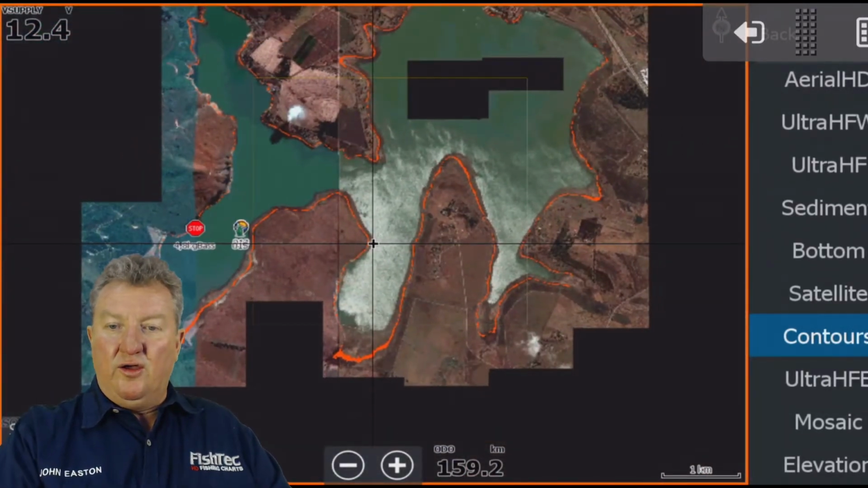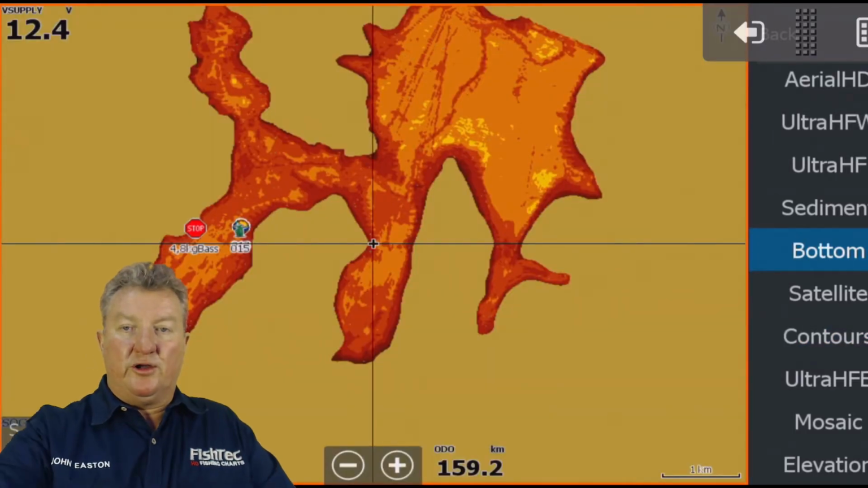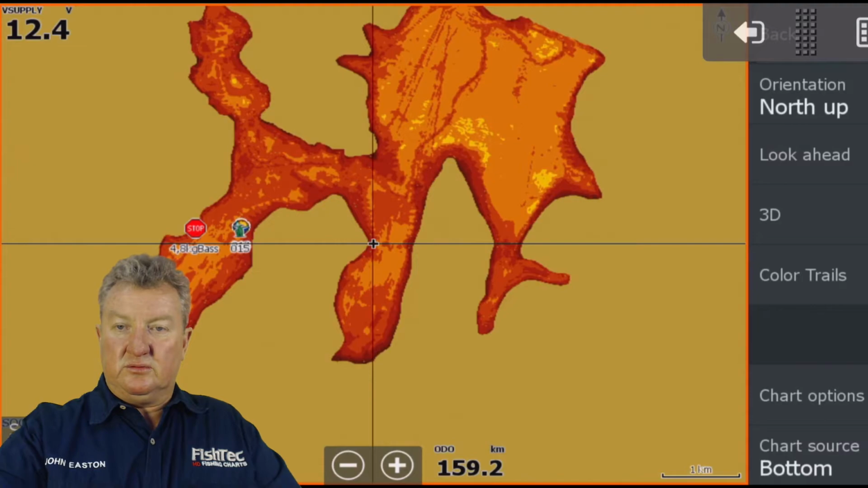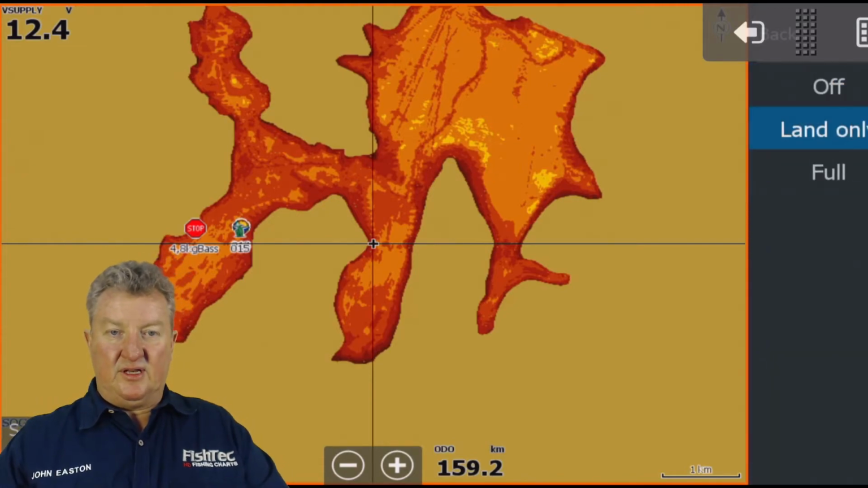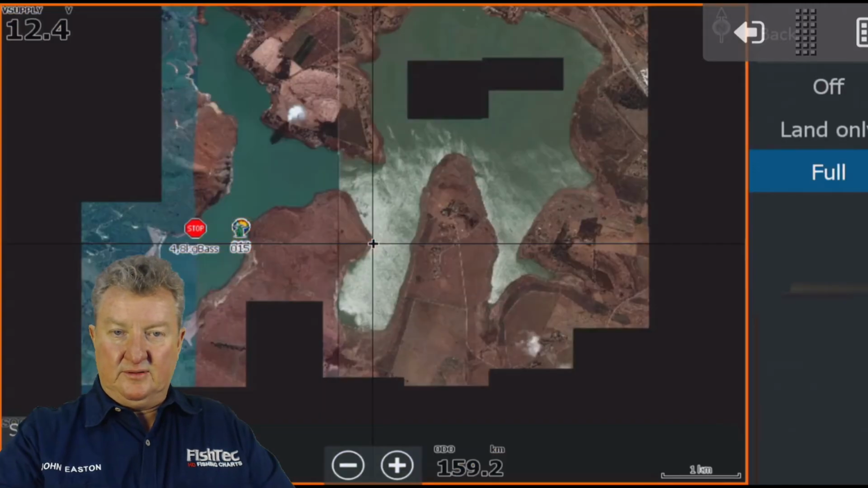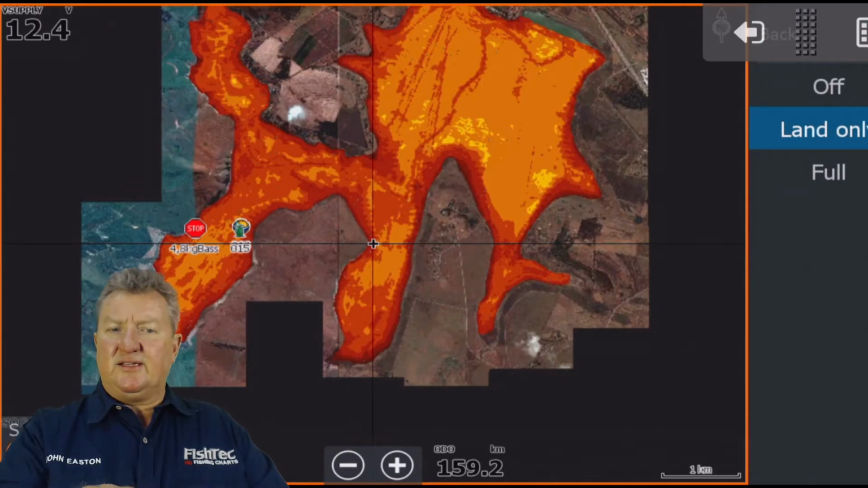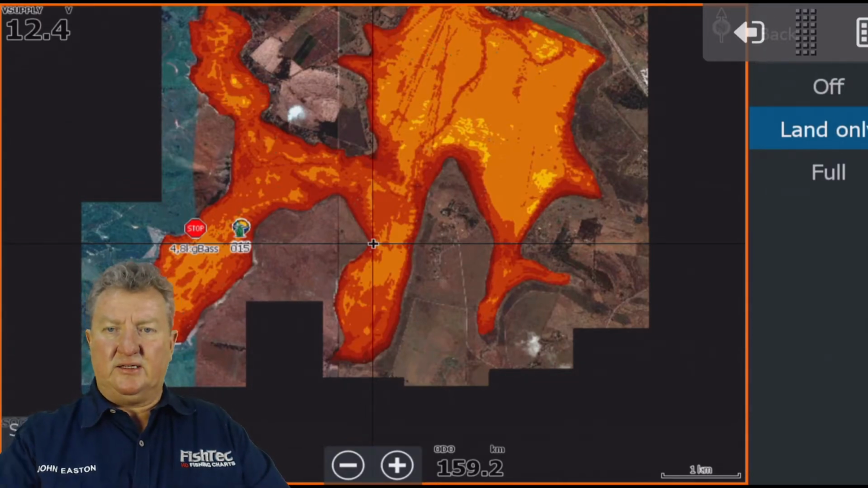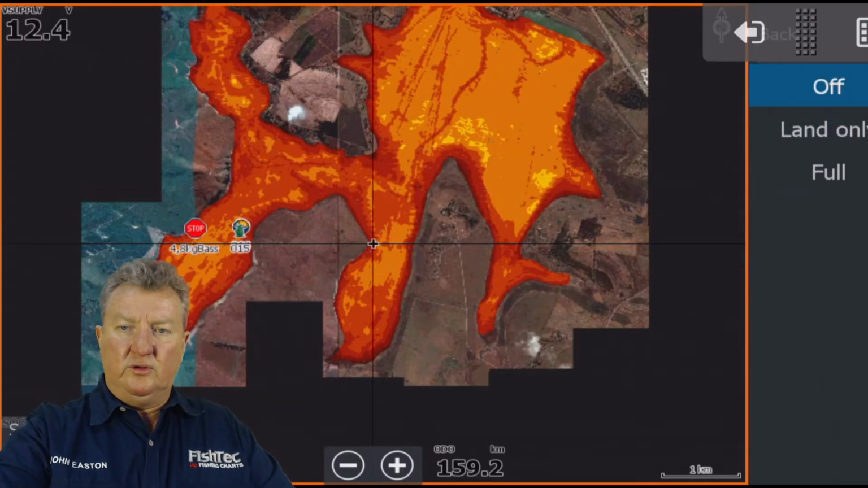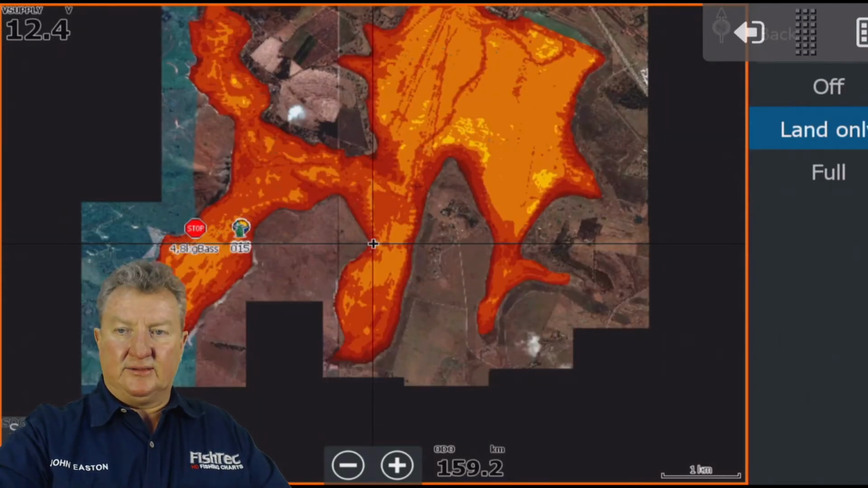That bottom hardness, those of you who saw the bottom hardness before will all tell me it was shocking. It was never great. Full land only. There we go, that's the one I want. That's a little trick, guys. I don't know if you've experienced that: when you're going from off, you've got to go full and then go back to land only. Then it highlights. There we go.